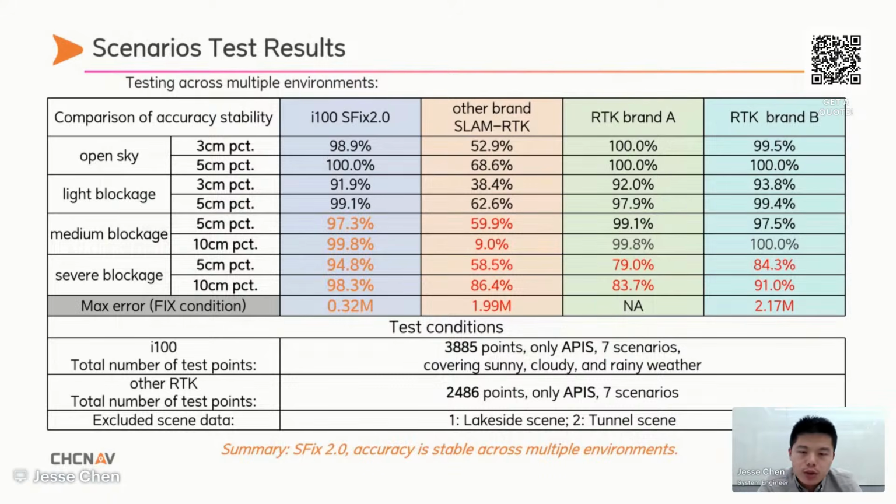Through extensive testing, we have delivered these similar percentages, but they clearly demonstrate that our SFX2 delivers significantly better stability and higher accuracy under multiple conditions. As you can see, this is the percentage from many points, many tests.